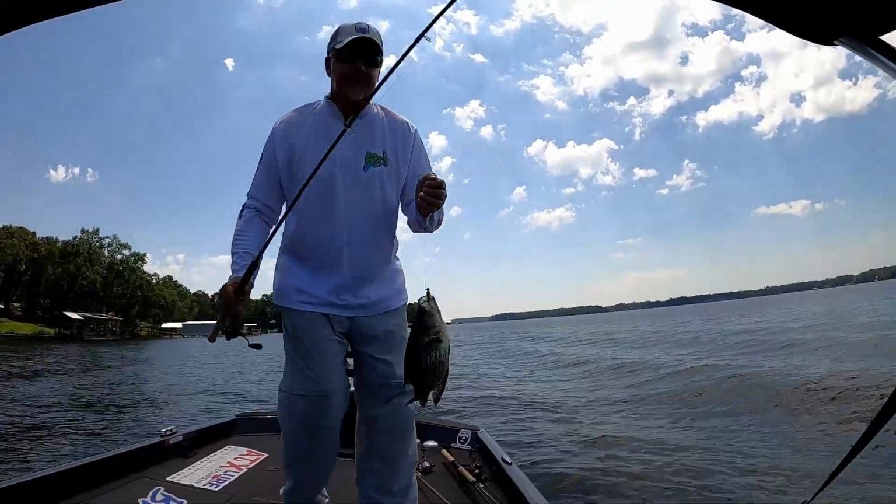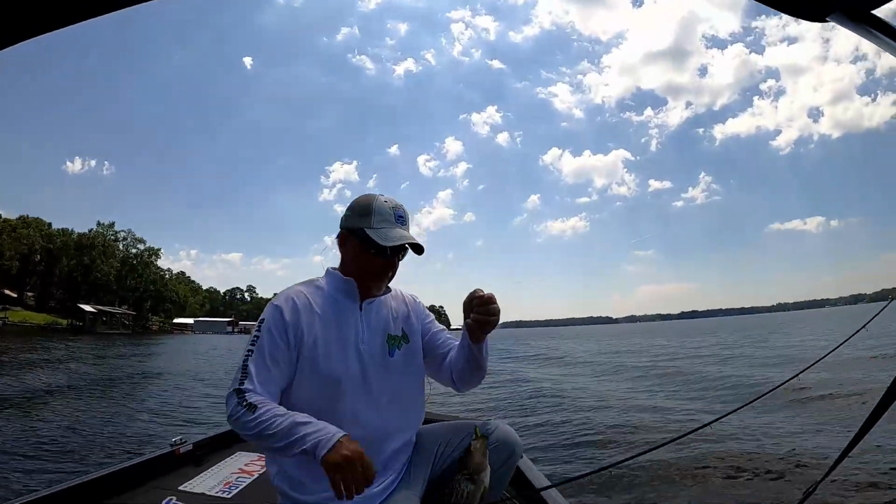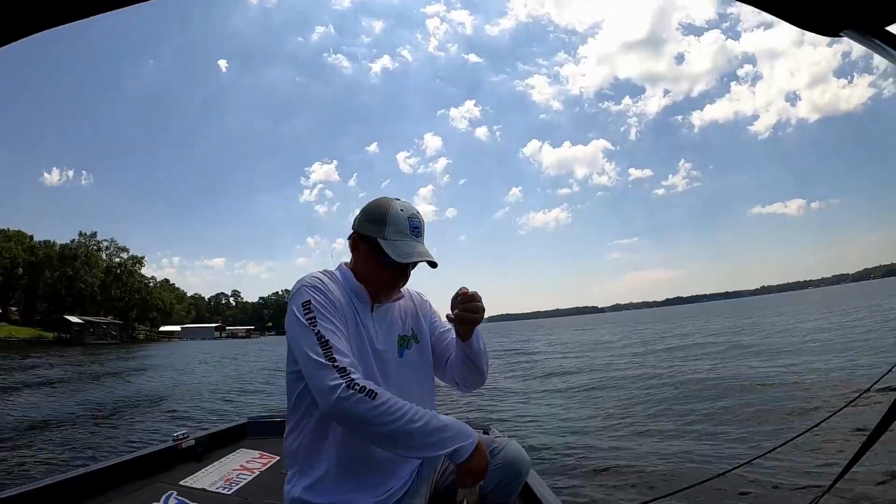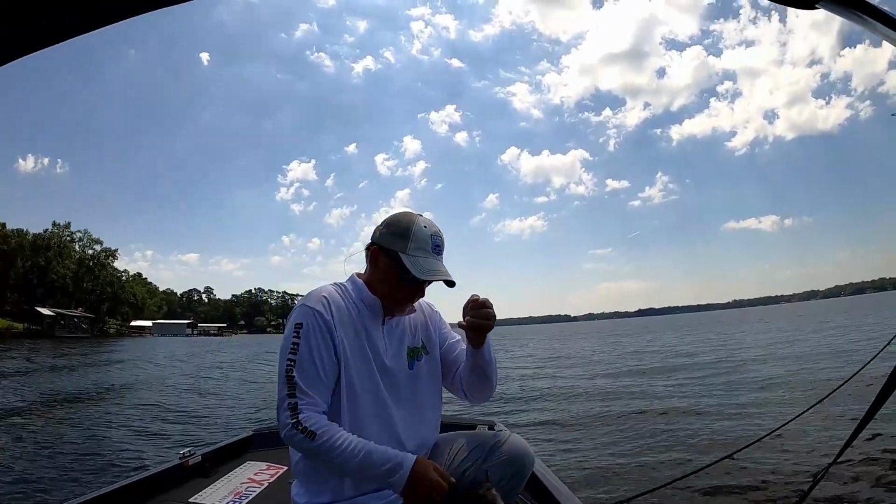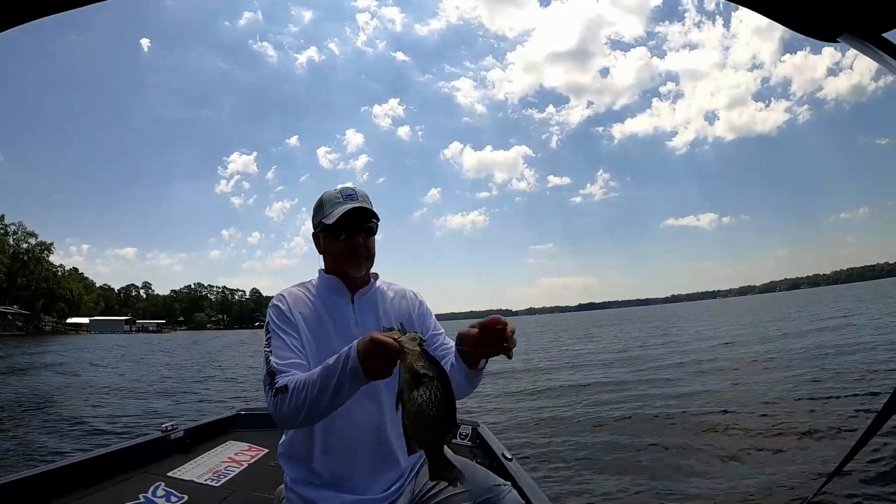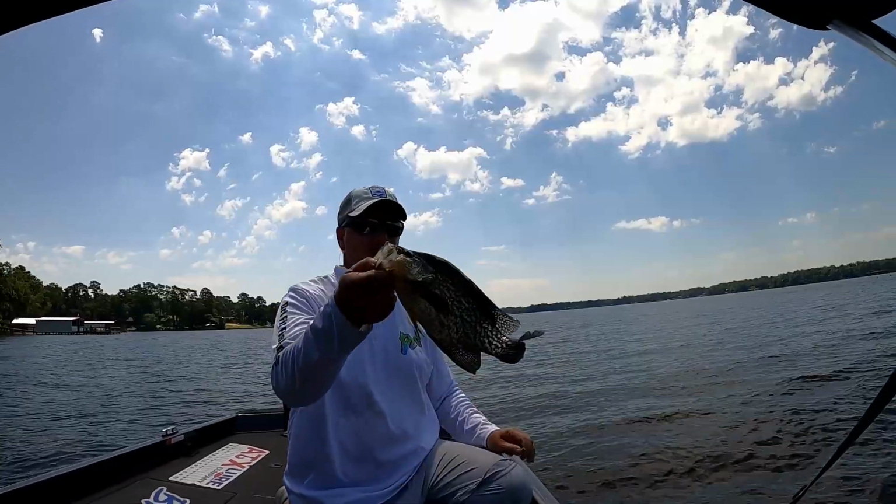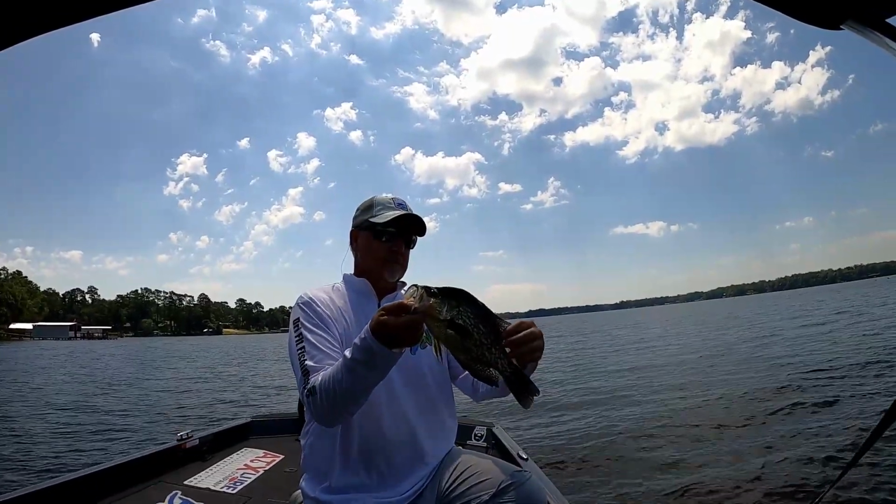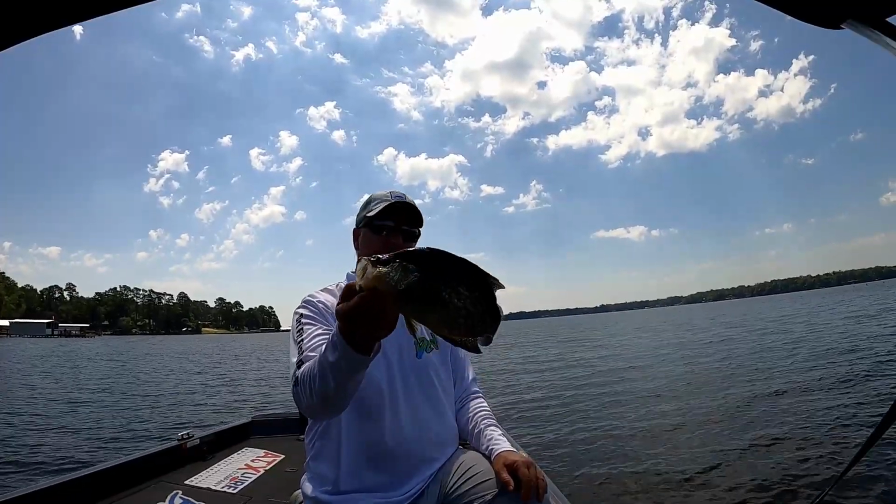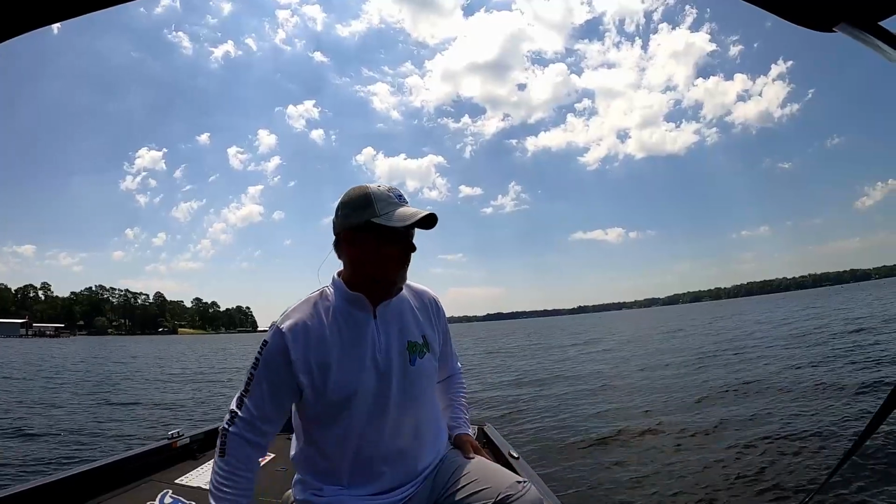Nice crappie. Ooh, right when I get rocked. Ooh. Come on, boat, be still before I cook myself. There we go. Another nice, beautiful Lake Talquin crappie. Fish are lukewarm. They're not cold feeling. The water's not super cold down there. Just a beautiful fish. And guys, we're gonna wrap it up right there.